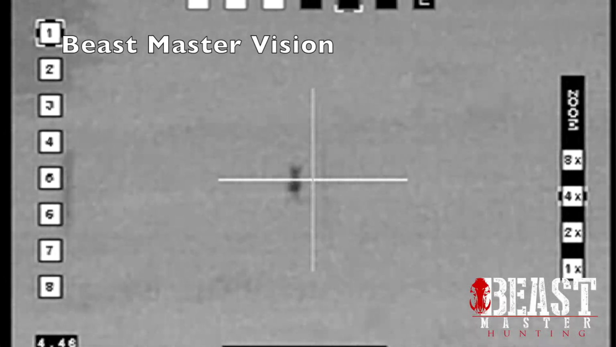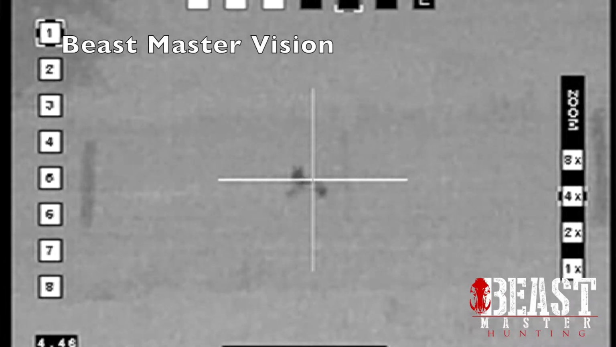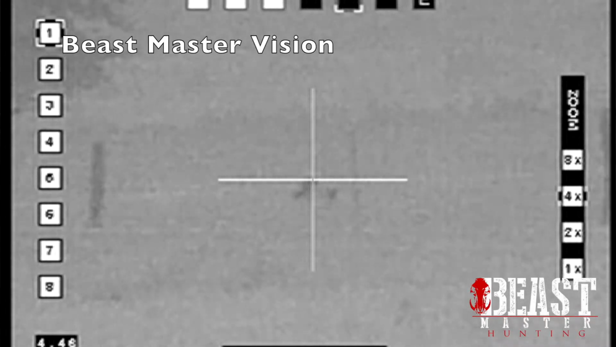So we got set up. We're ready to shoot at the same time. I must have nicked a wire or something because I was dead on them. Nick didn't load his gun, of course. It's like amateur hour around here. What happened after that, though?